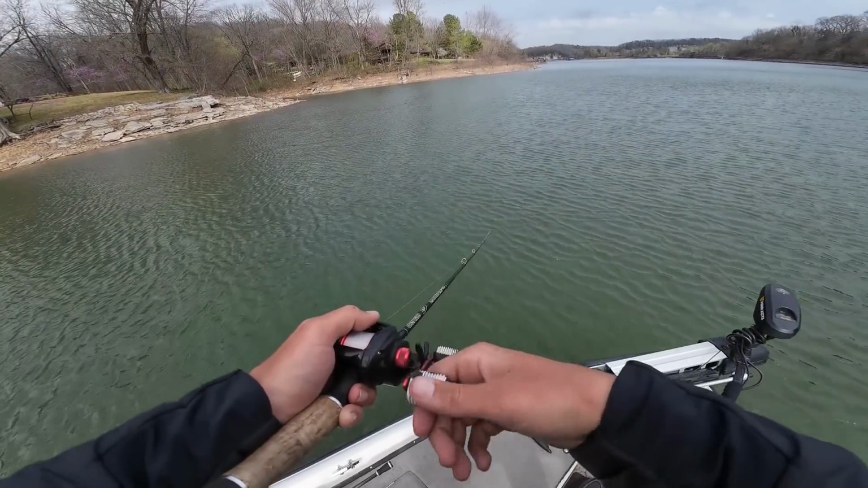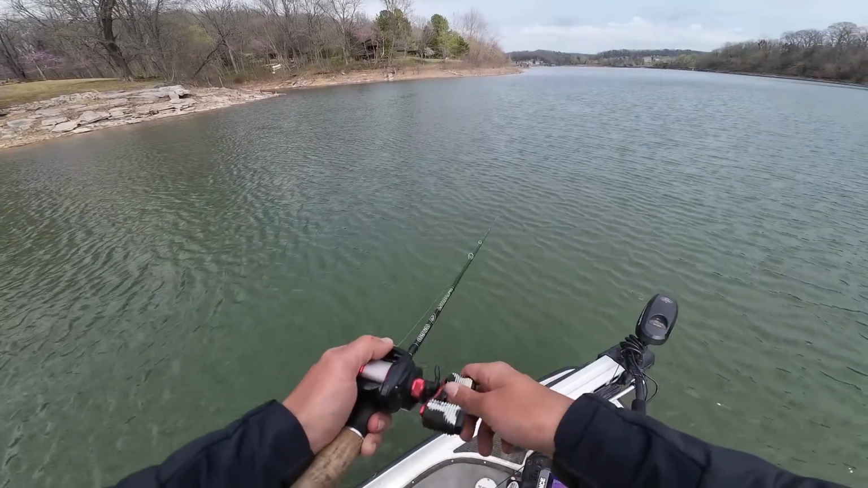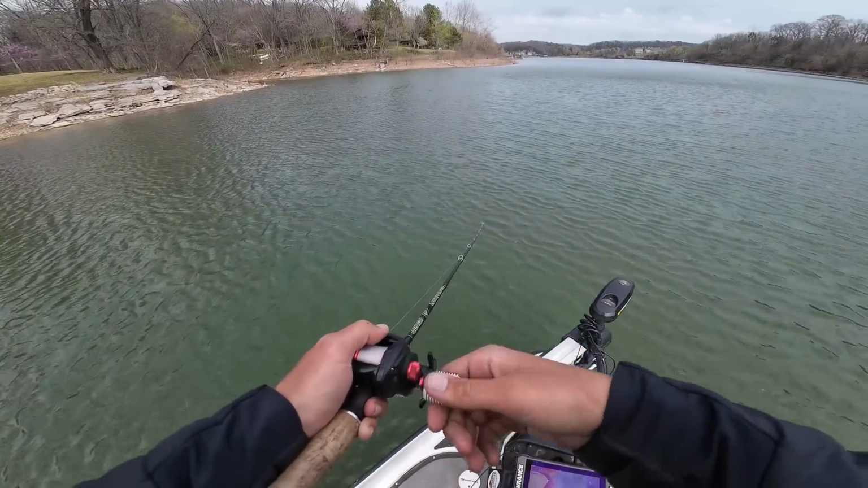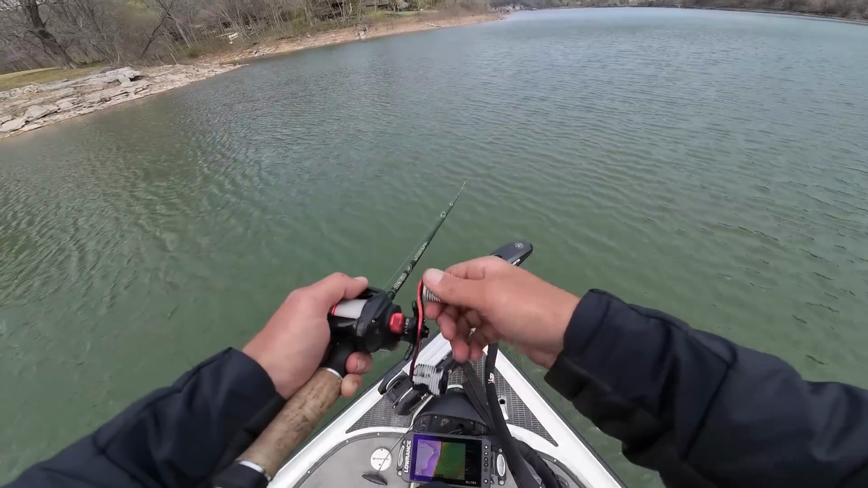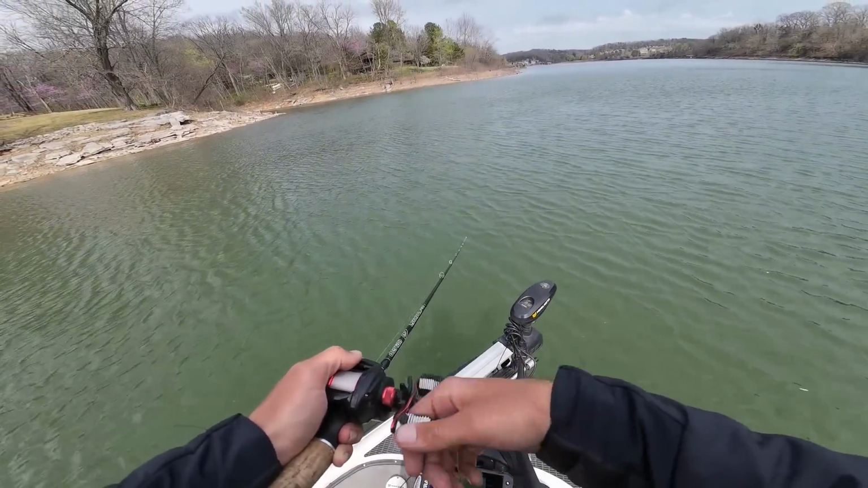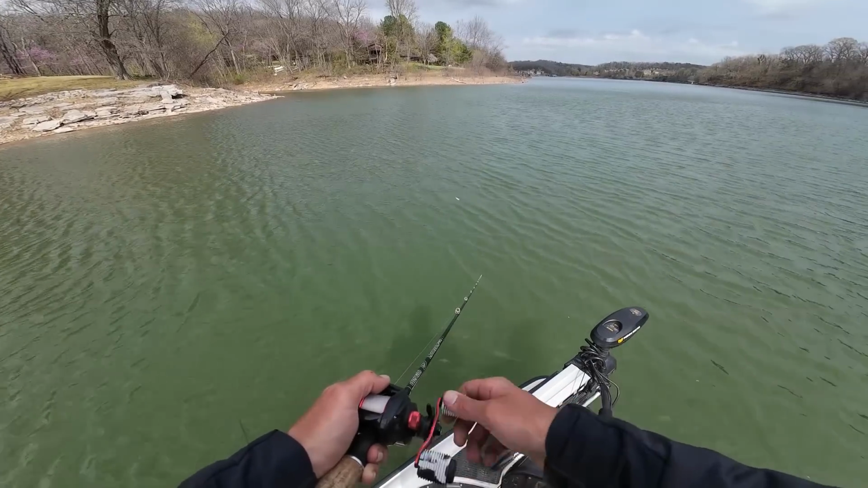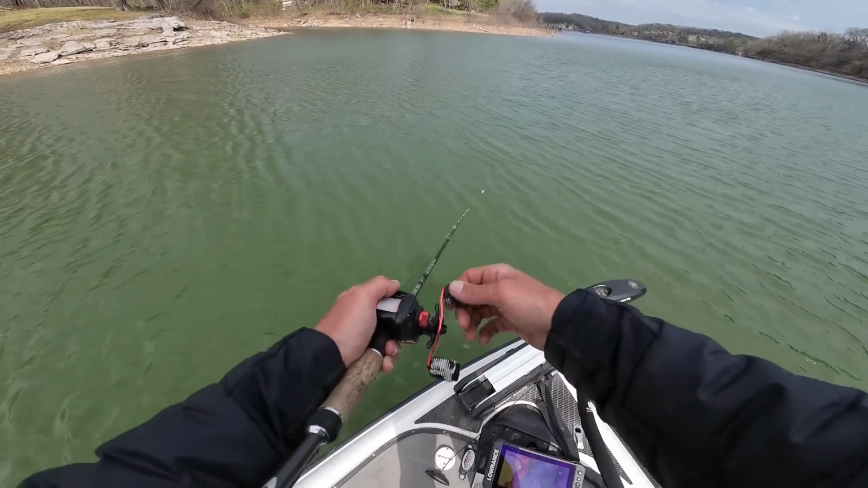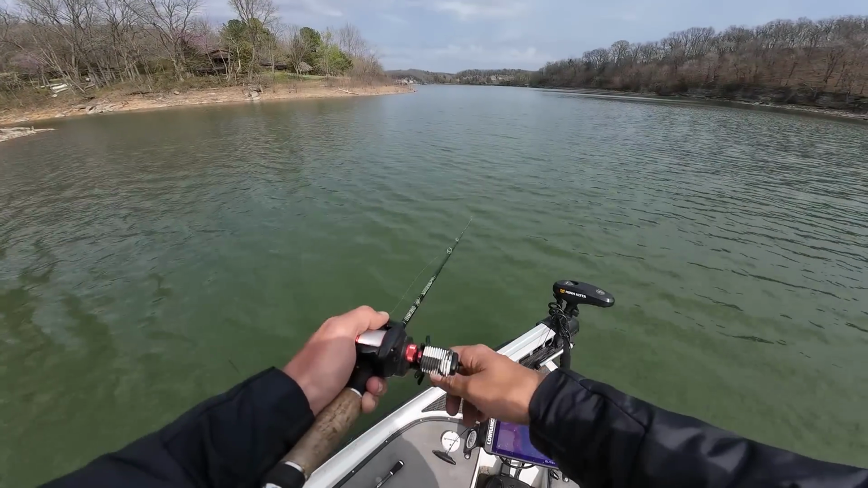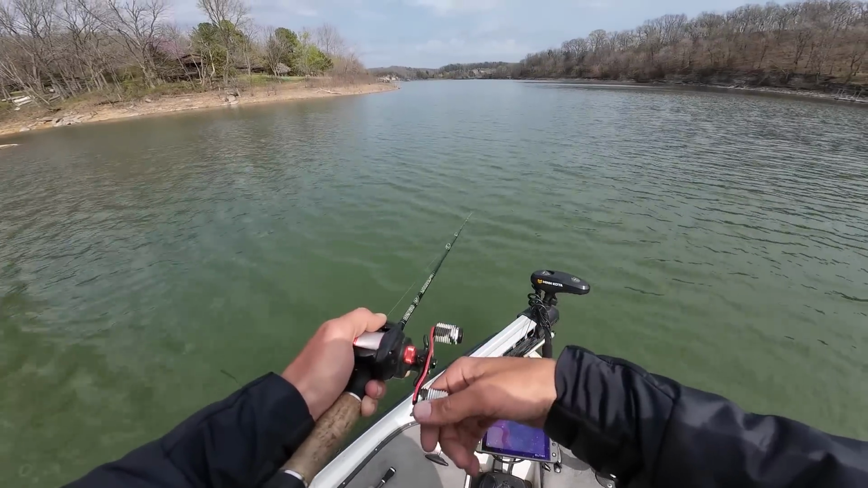And again, no forward-facing sonar on the boat, so if I had like a Damiki rig or something like that, I probably could go through here and pick some off. But without that, a lot of times I find this little glide bait really gets the job done well, and you just kind of have to get... oh, one just tried to hit it right there. Oh, one just sharked it right there. Come on, fish, get it.